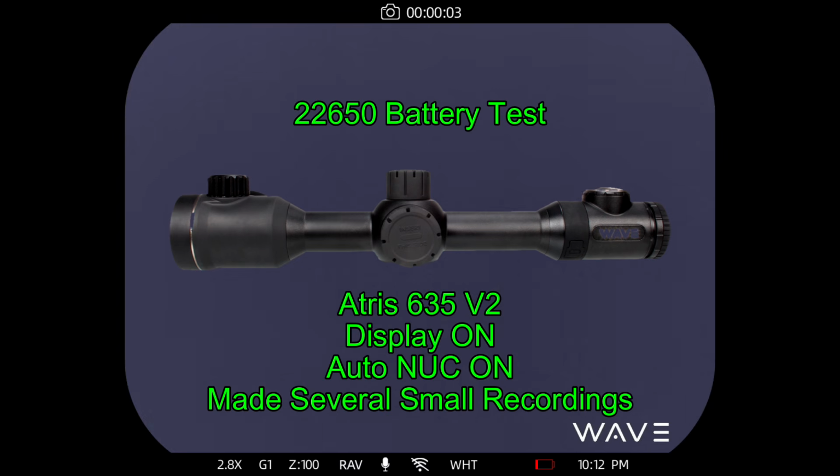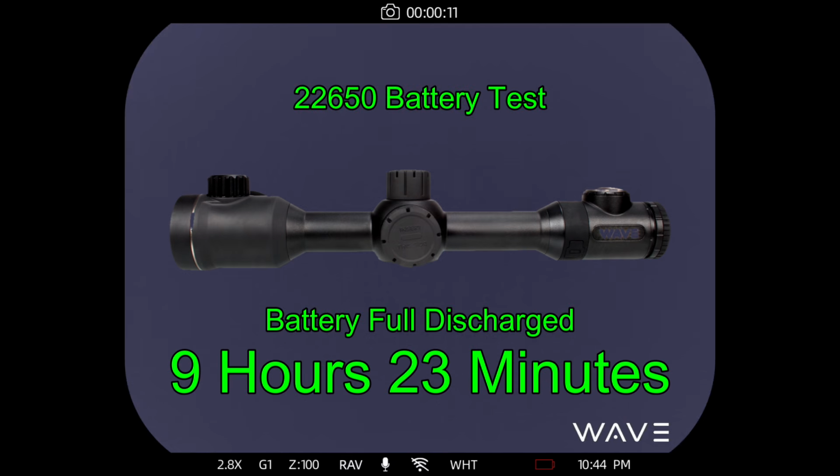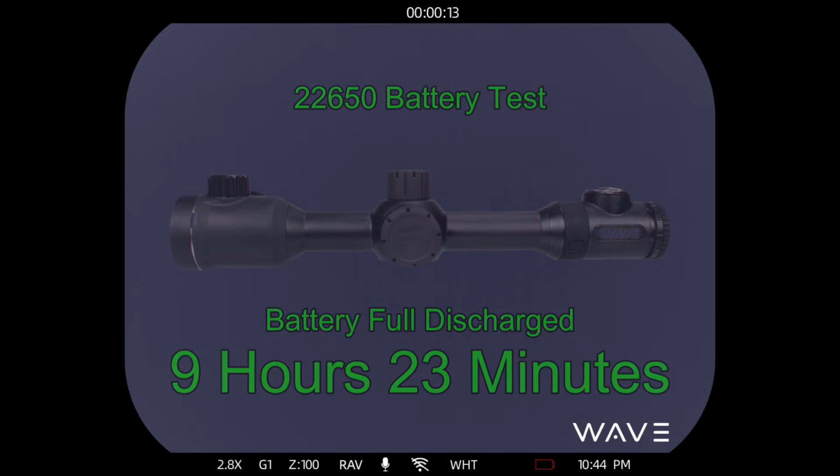Alright, we are at 8 hours and 46 minutes. And we are well into the red. Going on 9 hours and 18 minutes. The battery showed empty and the scope died about 5 minutes later.